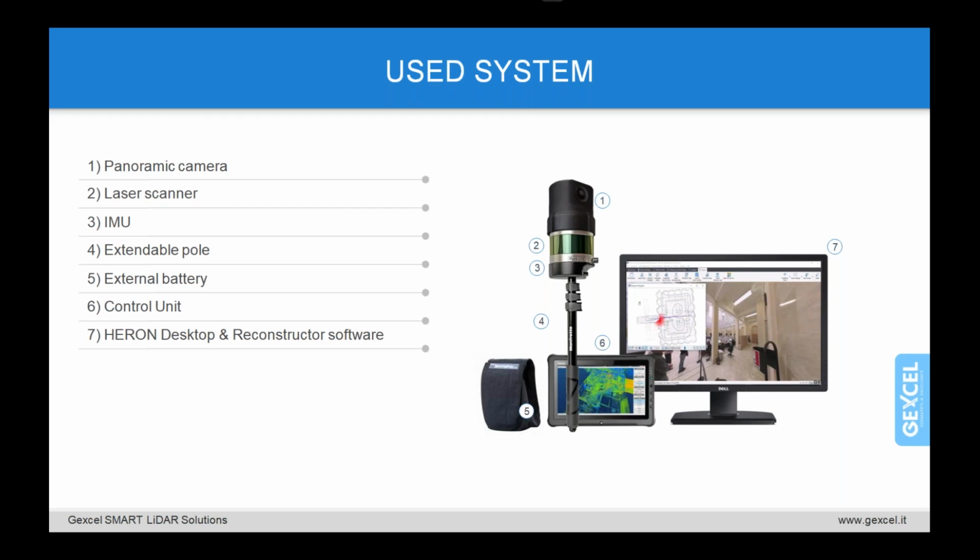So the point cloud density is far superior to any alternative surveying method. If you remember, we mentioned that the classic survey techniques provide punctual information, and so the discretization that you can apply in order to get your shape, your model, is definitely different using a solution like HERON.